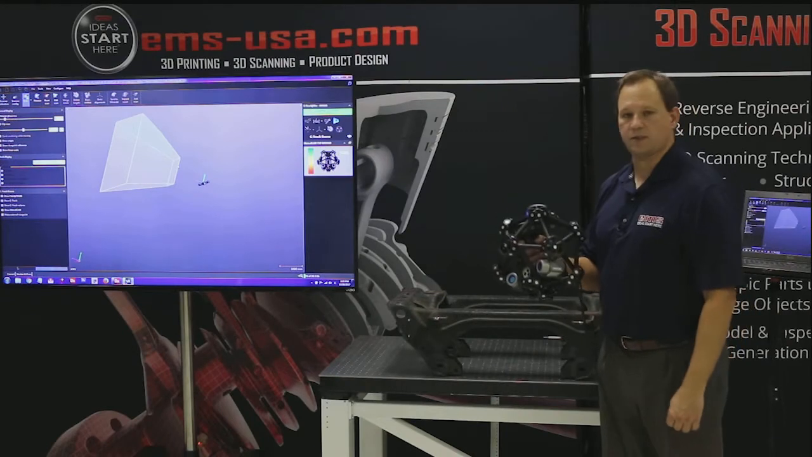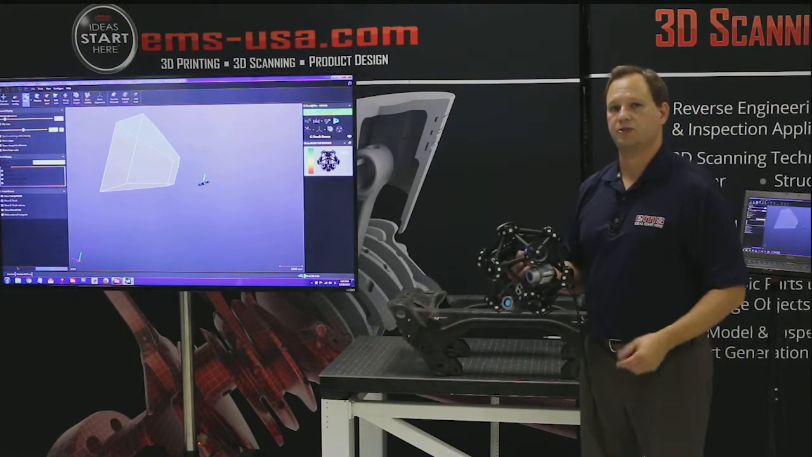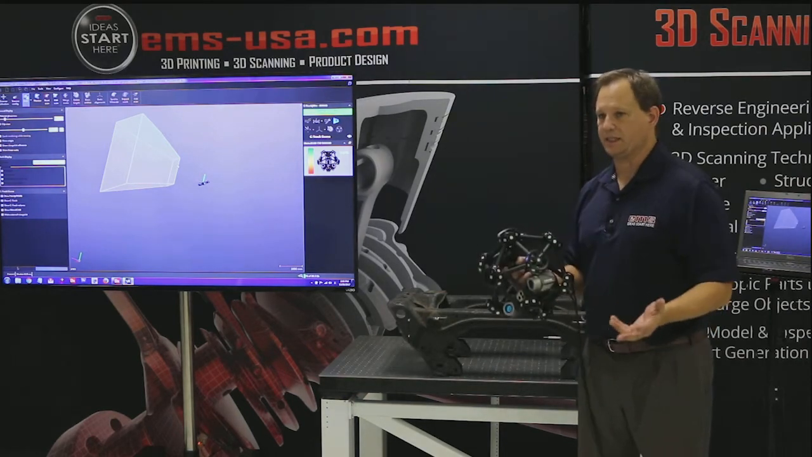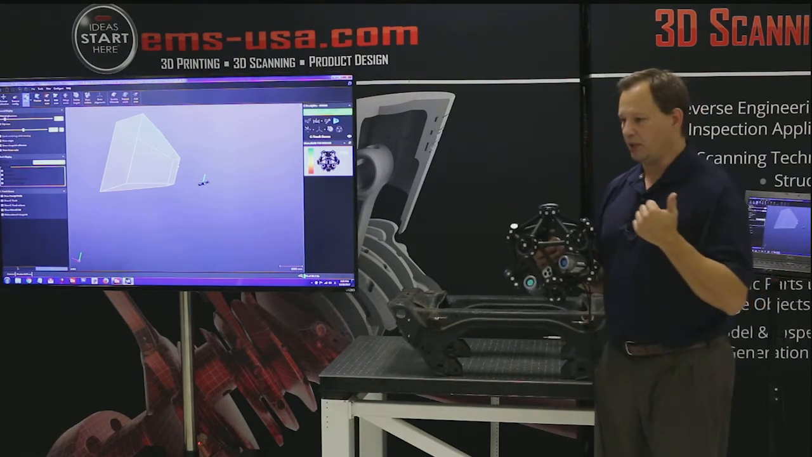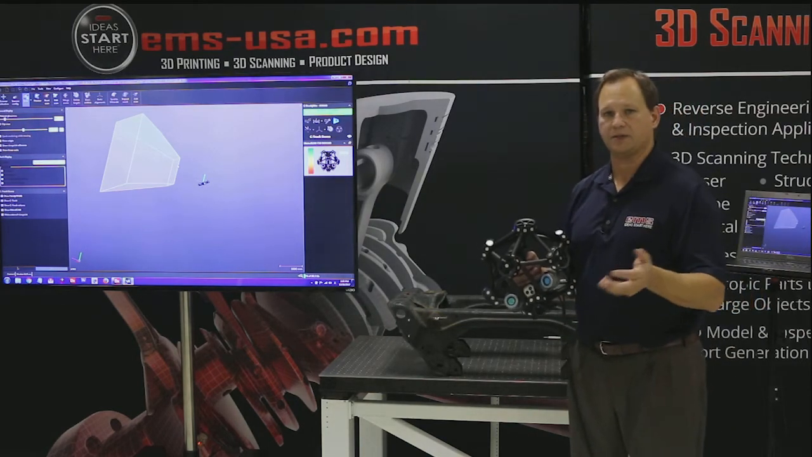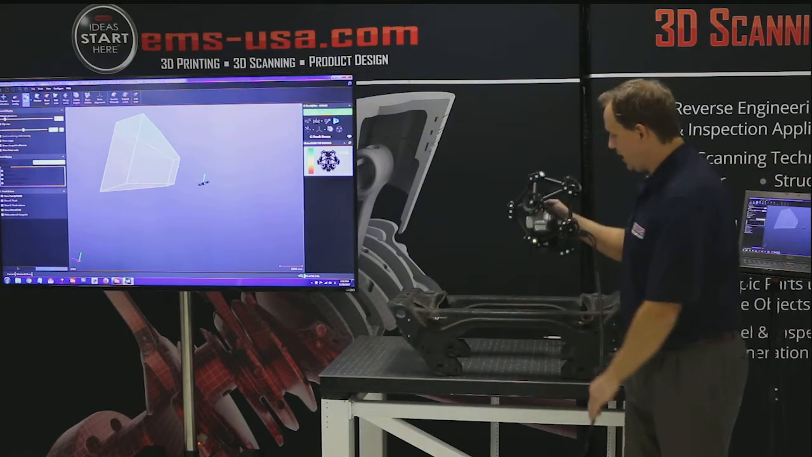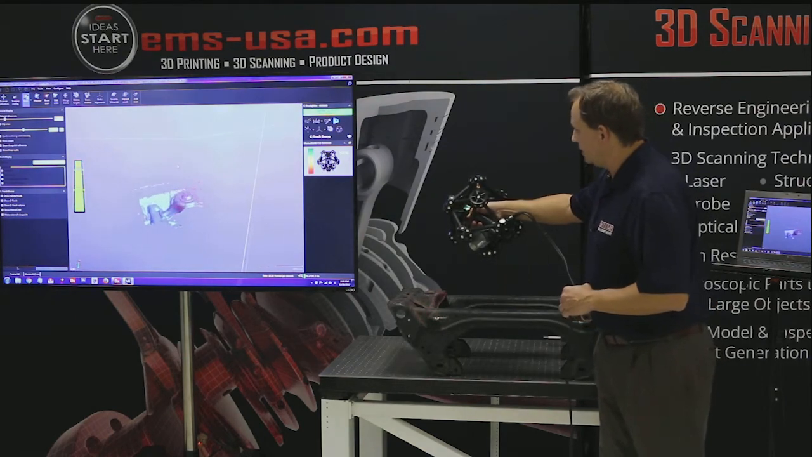Okay, so let's go ahead and get started and we'll do some scanning. So this is the third generation of the MetraSCAN system. It's been around for about 10 years now. So this latest system just further enhances the technology, primarily in the scanning speed and the accuracy, ease of use, things like that. So to get started, we're going to again scan this part, and I just simply click the button and you can see it'll start scanning.